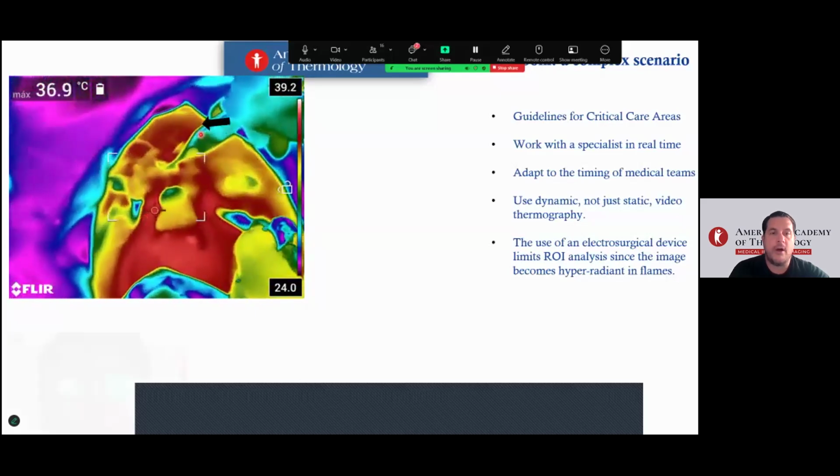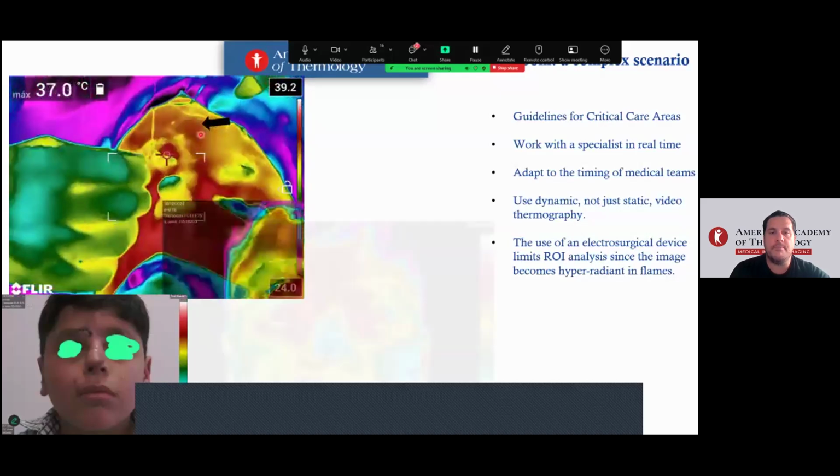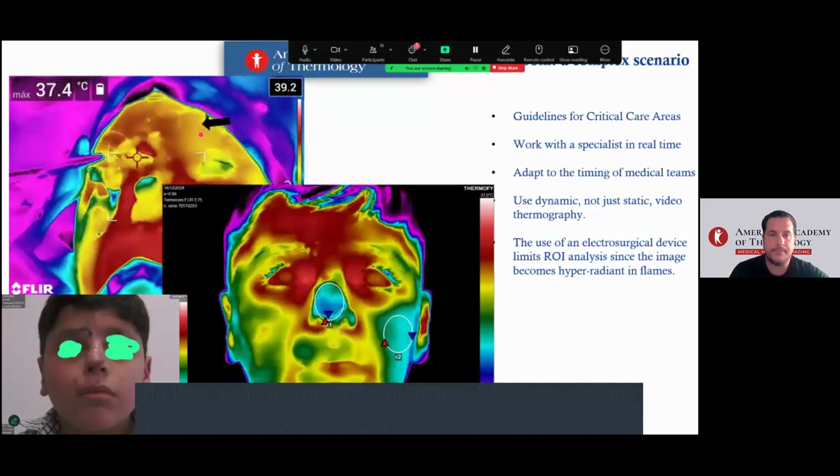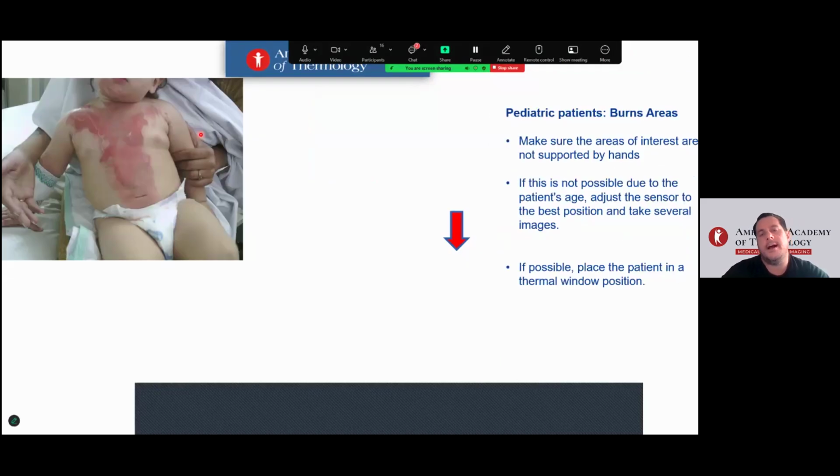And the follow-up, the child reconstructive to prepare your nose and see life again. What's the point for burn patients? For the burn patients, the most important thing in pediatrics is the correct thermal window, and not variables modifying the last imaging.